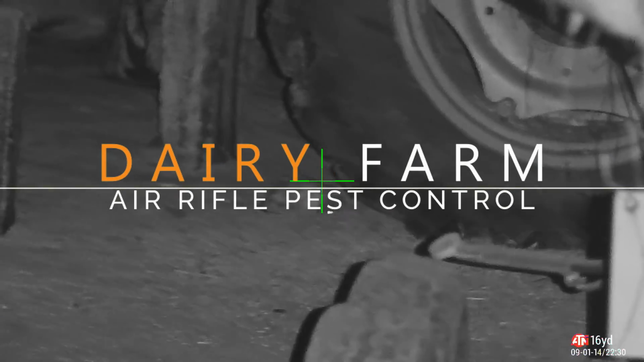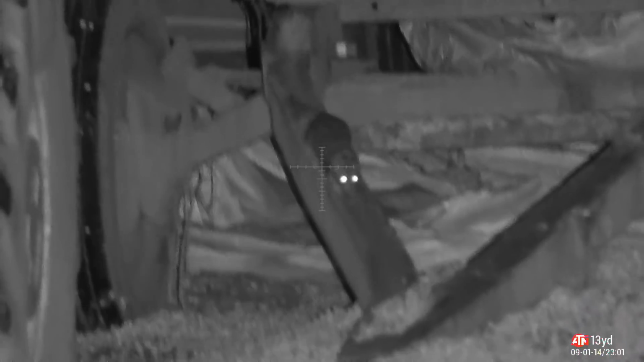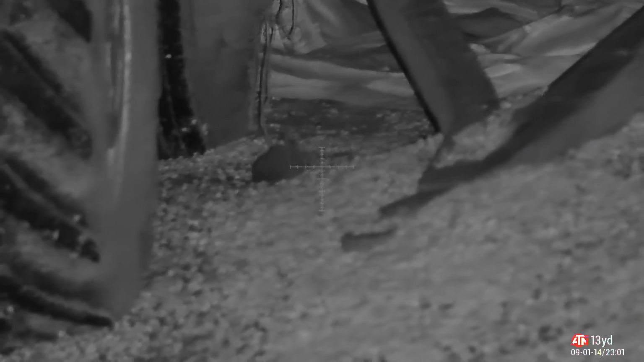Awesome. Let's get back across to the dairy farm because I've got a rat that was all good and happy before I locked up. I've just put him to sleep there. He's having a good old rat nap. And there he is. Some red paint spilt there, but that didn't spoil the picture. This one's moving quick. I'm just going to smash his off switch. Looking at that, there's no dispute in that shot. He holed him with the GSB there.